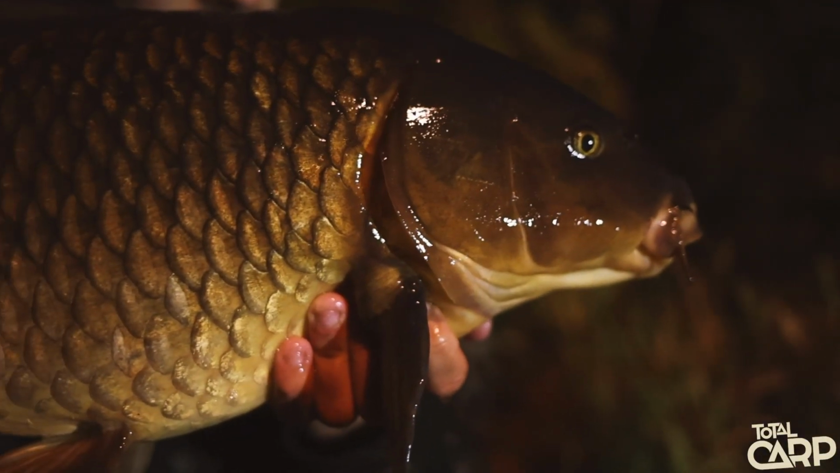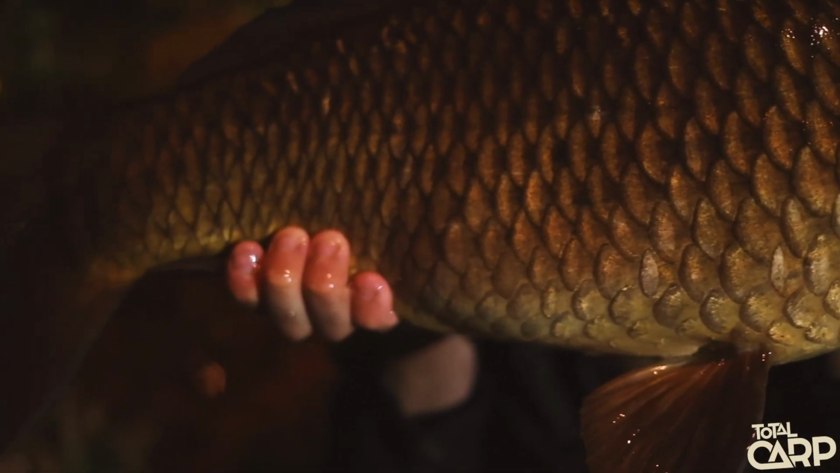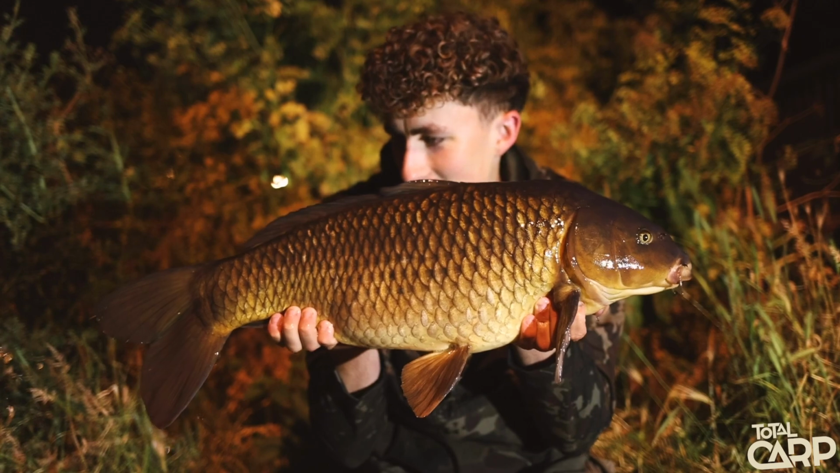A little pristine common, massive fins on it. Put up a good little fight. Just why we came to Shadwell. Let's get that rod back in, see if we can get some more.